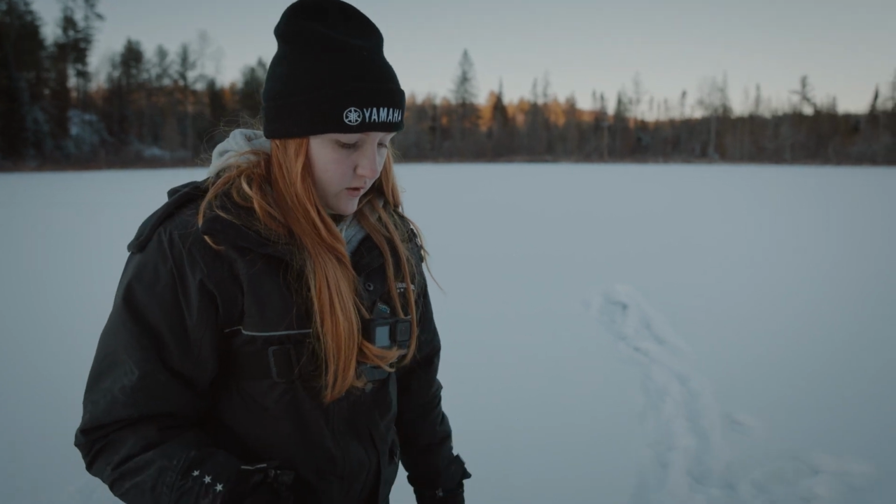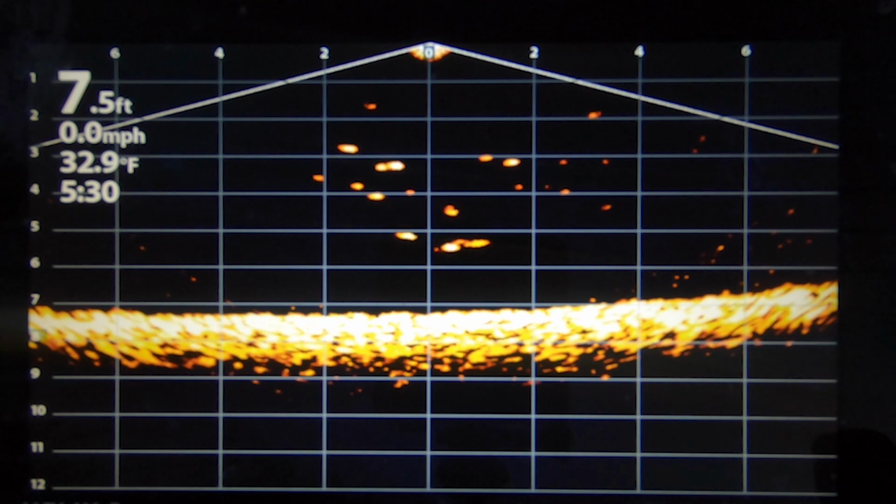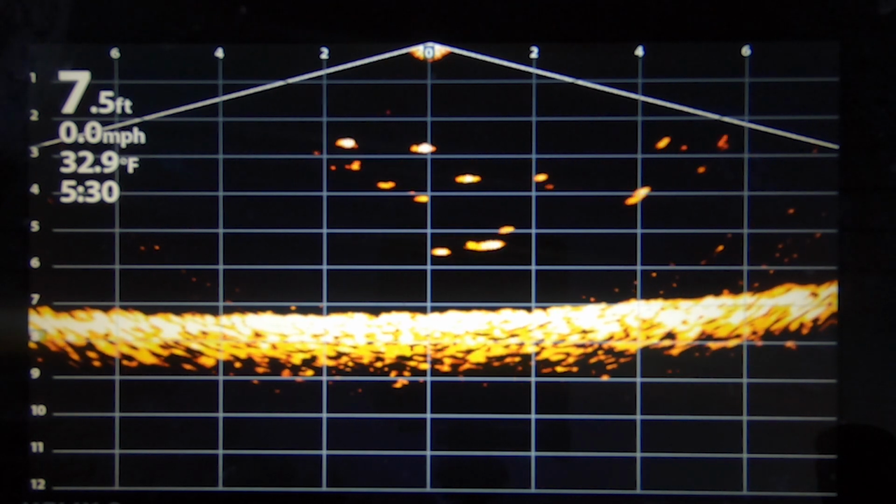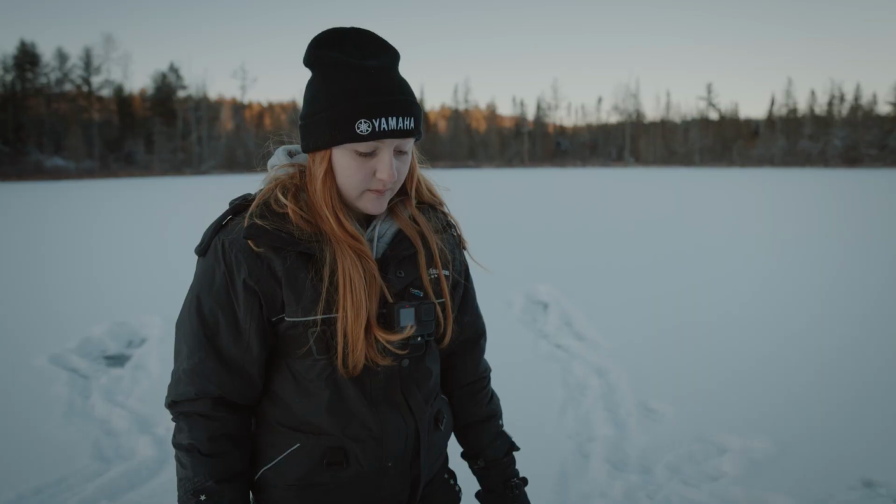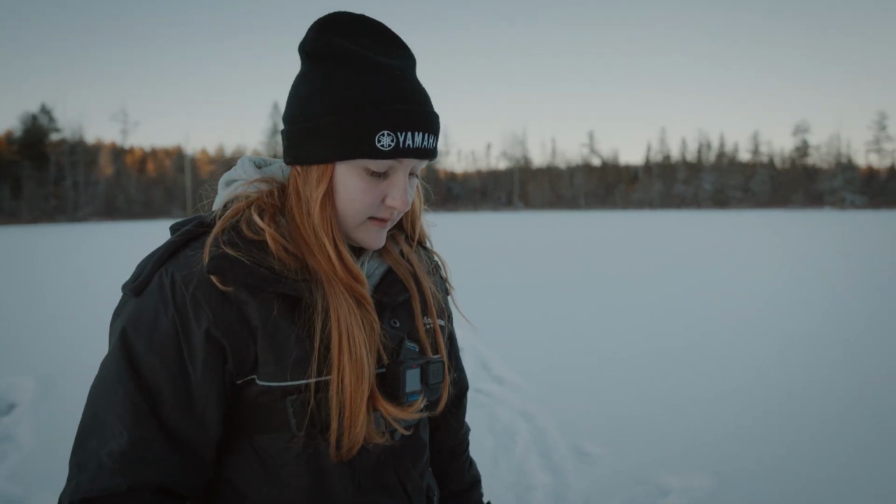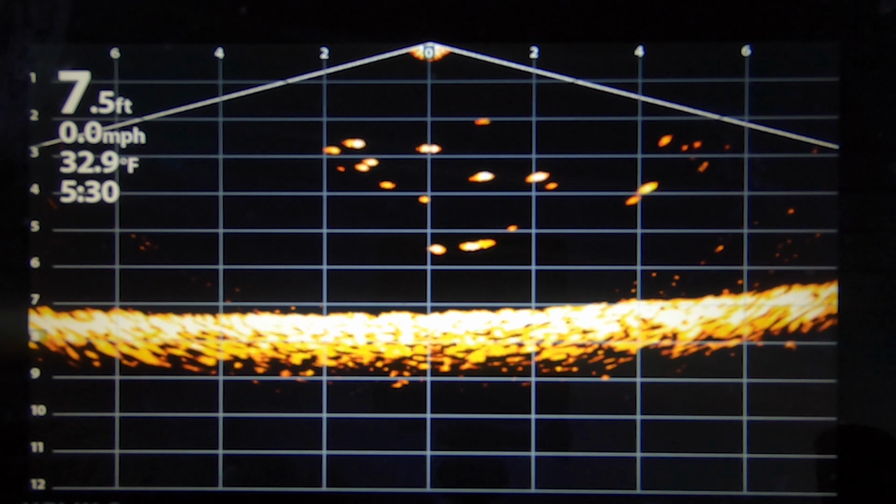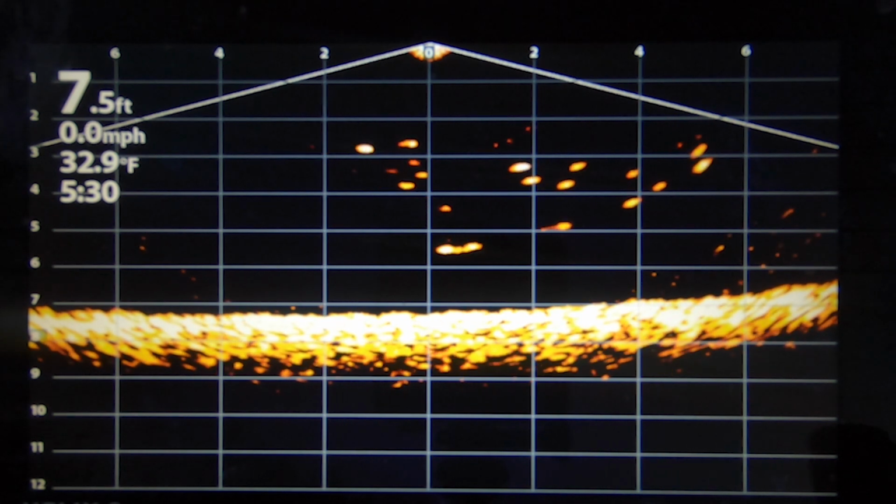We've drilled a hole right on top of where we see a little pod of potential fish. Could be minnows. We did see a minnow trap close to a shore. There are supposedly catfish and pike in this little pond, but I have a feeling there's other species too. And I'm dropping down on their heads to see if they will eat.